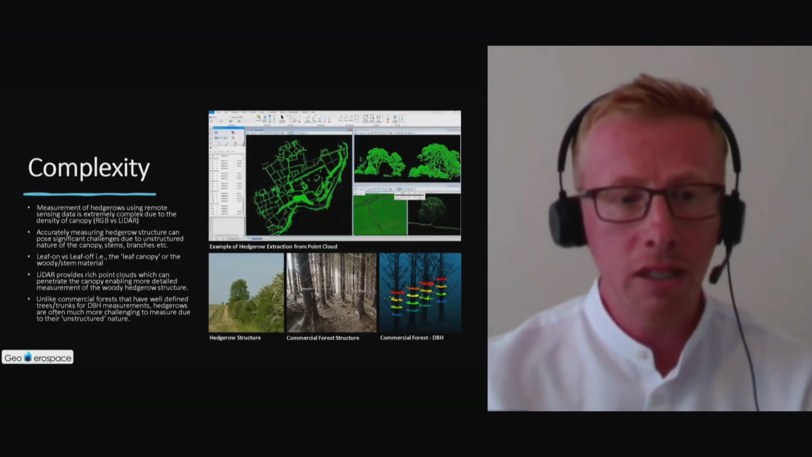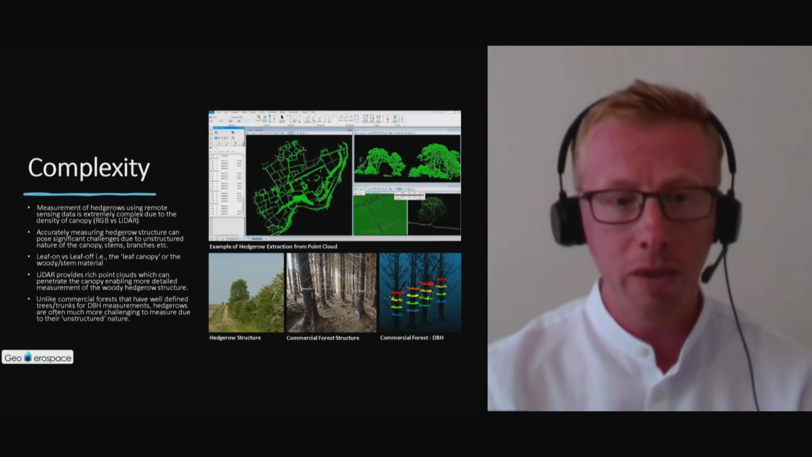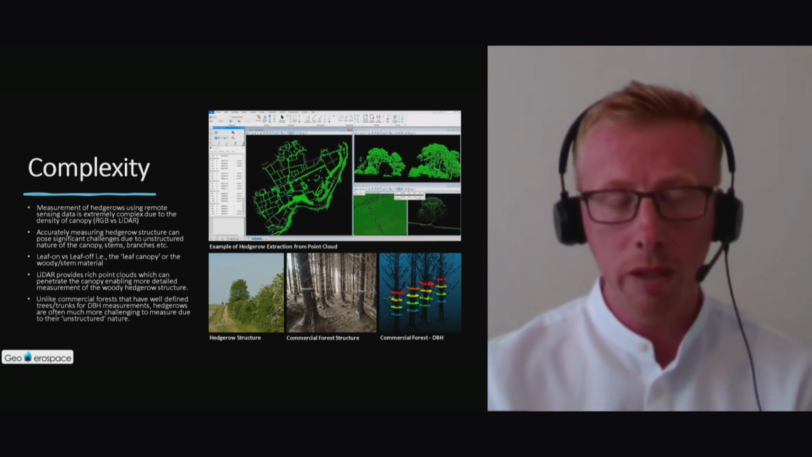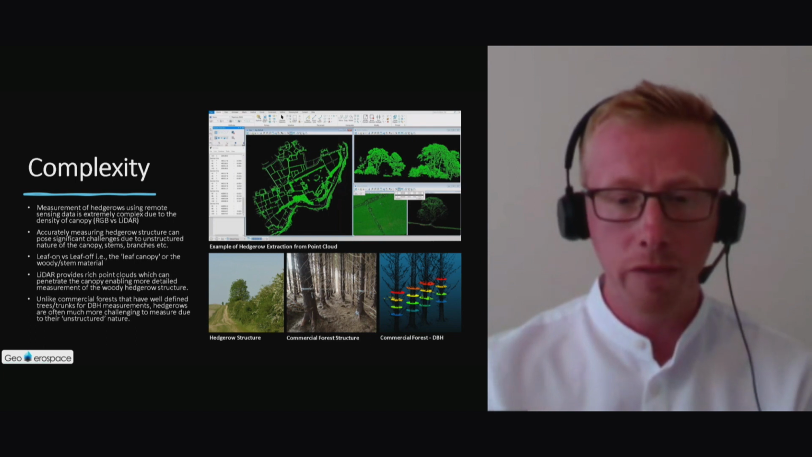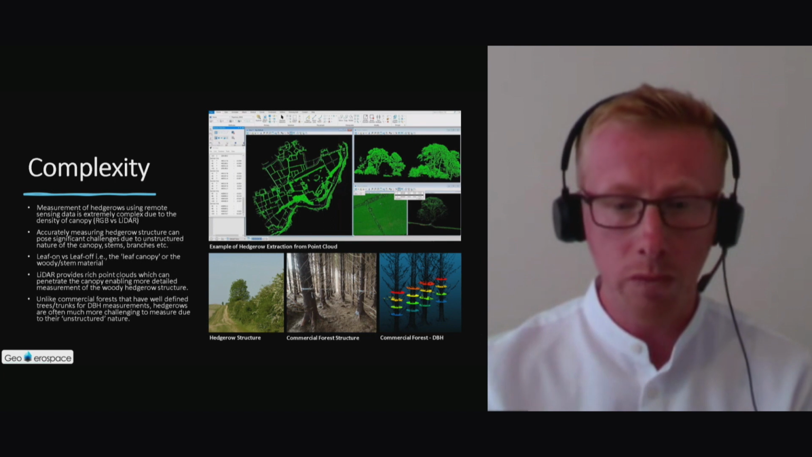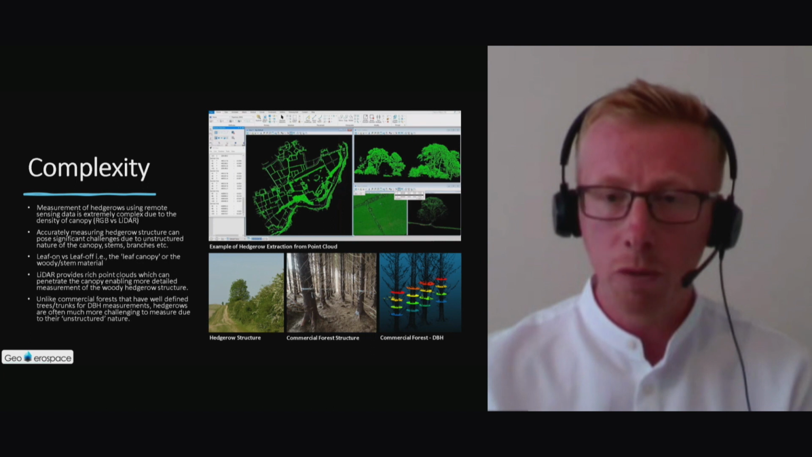So as I said, measurement of hedgerows using remote sensing data is extremely complex due to the density of the canopy. With LiDAR or with RGB, you can build a DSM, a digital surface model of the hedgerow, but you obviously can't understand what's beneath the canopy. If you can see in the bottom left, that structure is quite difficult to see through, whereas LiDAR will give you that penetration, and the YellowScan Surveyor Ultra, which is what we've been using, has proven to get really good penetration through canopy.